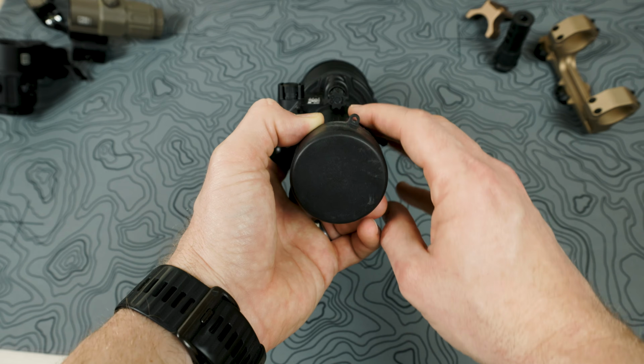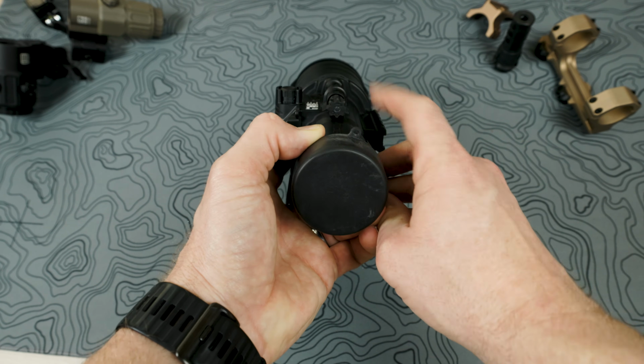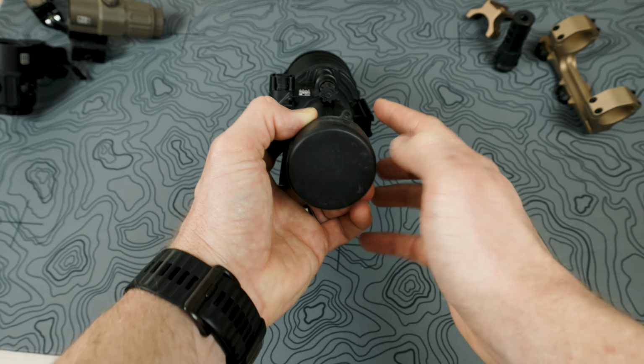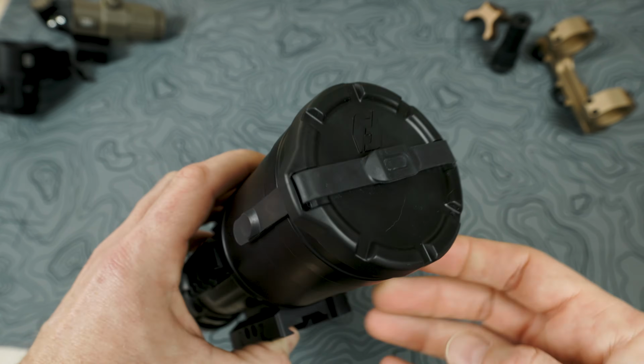So also remember that as you have the optic way out in front of you, you need to be able to reach forward and adjust the actual focus pretty finely, and I had a lot of trouble doing that when on the actual firearm, so be aware of that.